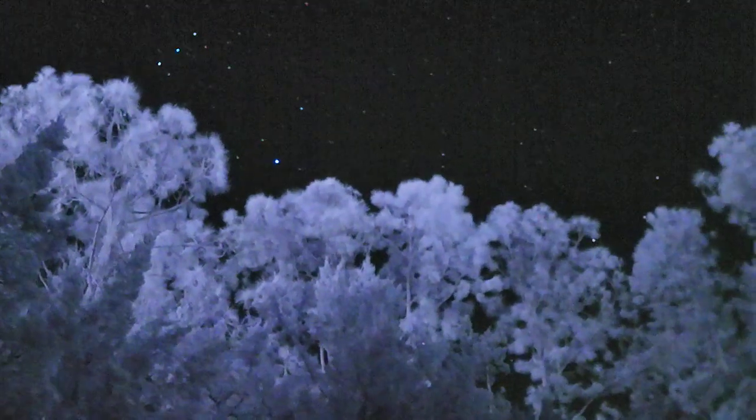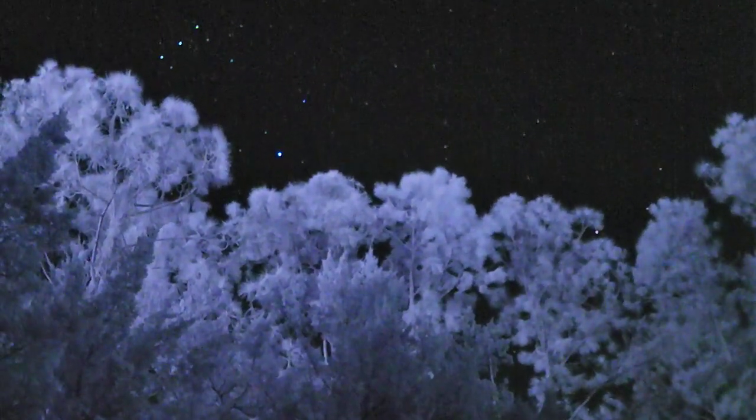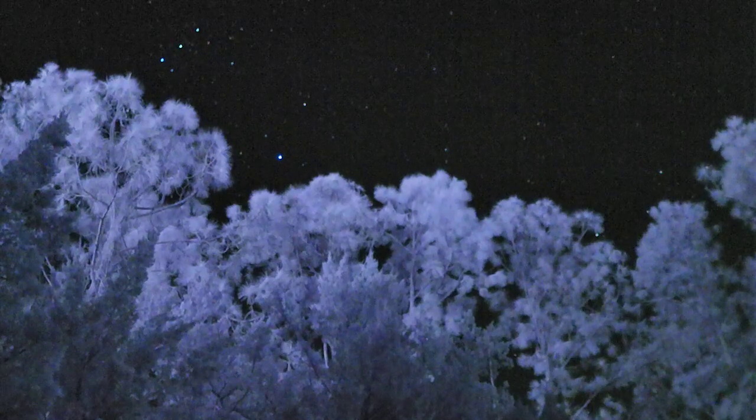Straight up. See the red? I think that's Mars or Venus, right? Oh, that bright fucker above us? Well, it's got like a reddish tint. Yeah, the bright one straight up, the reddish tint, that's a planet. No way. Yeah, it is much brighter than the other stuff.